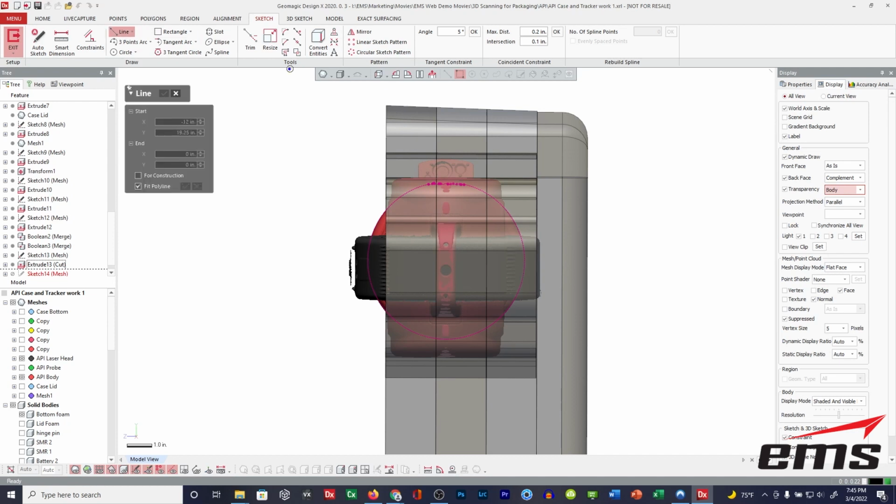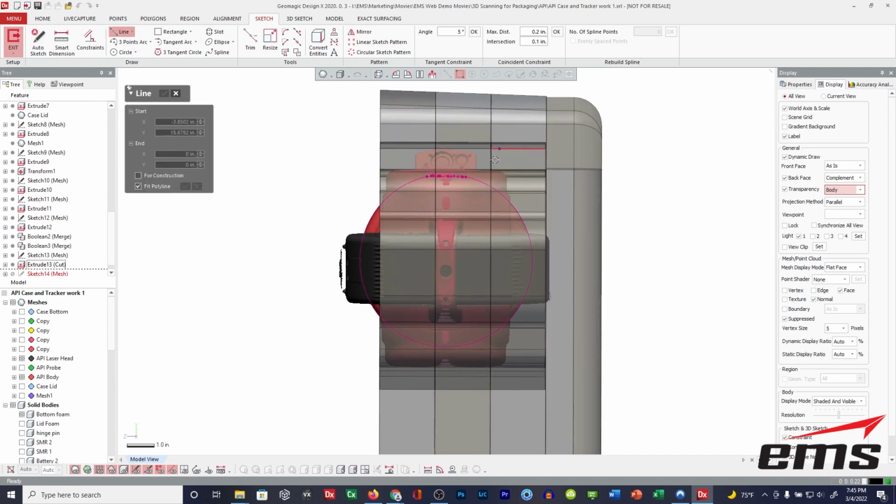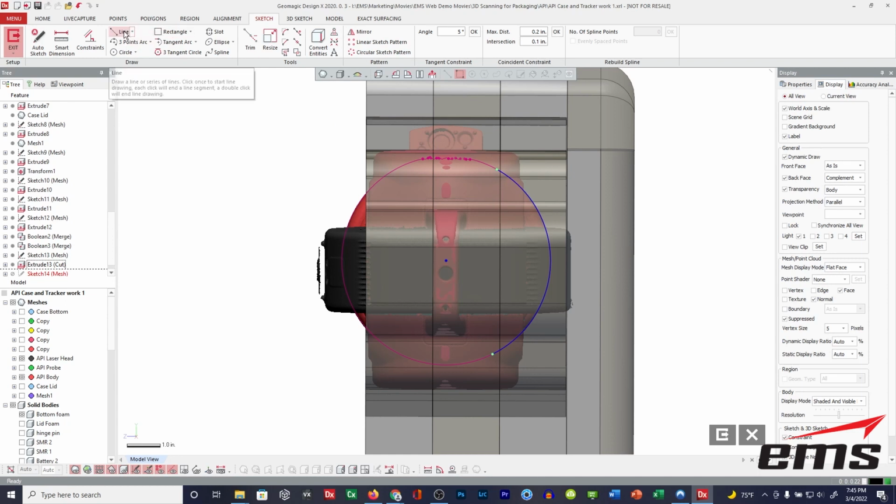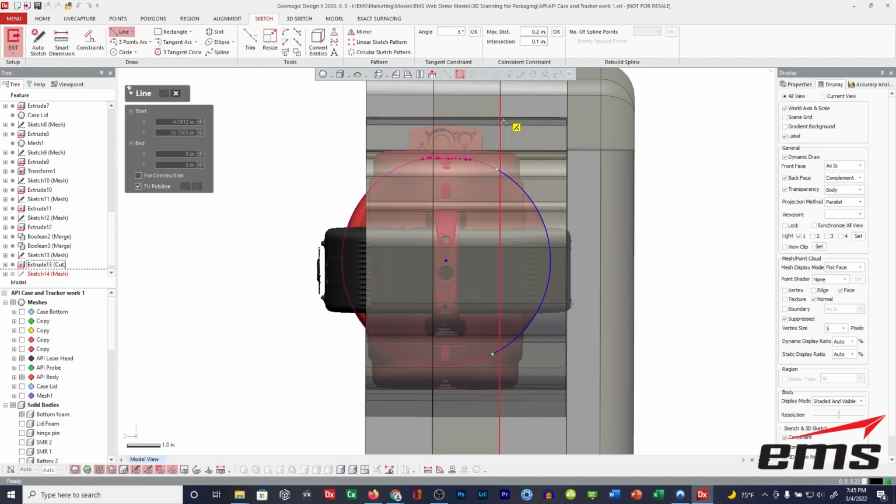So, we'll just come in here and I'm going to sketch. Let's do this. We'll do a 3-point arc, or just for now, we'll trim it. We'll just eyeball it, put it right on there. And then we'll draw the outline. So here's the edge of our box that we built out to here.